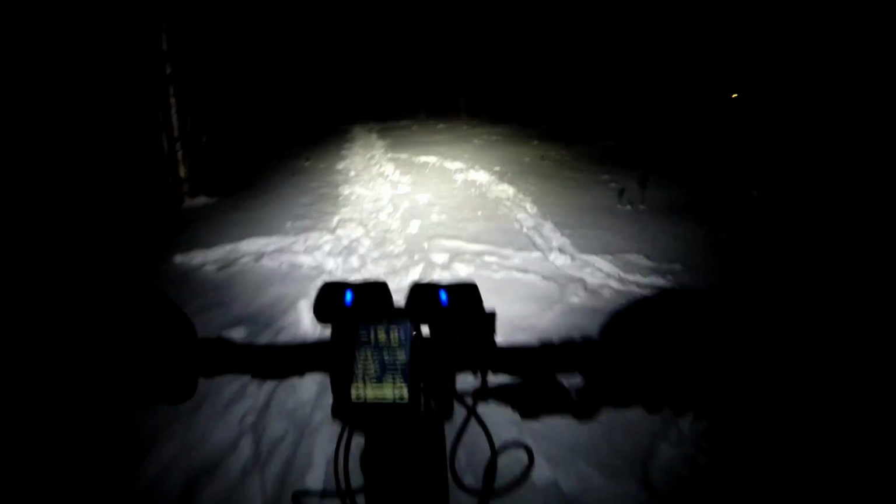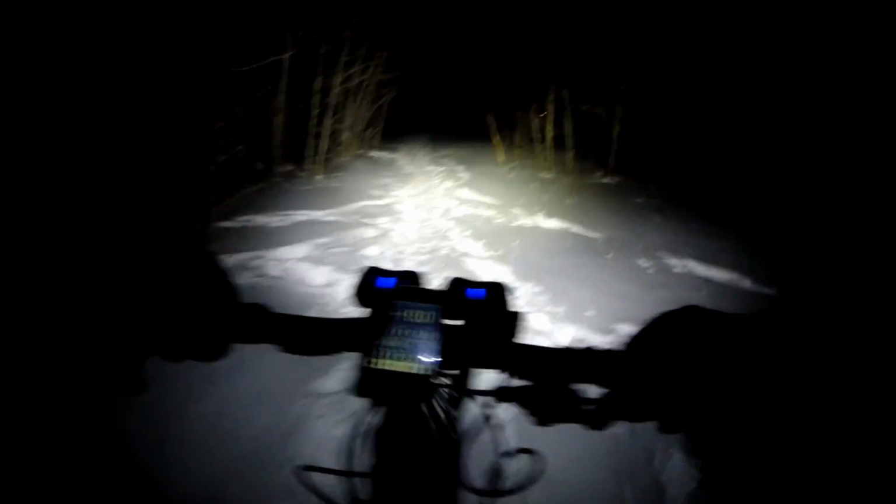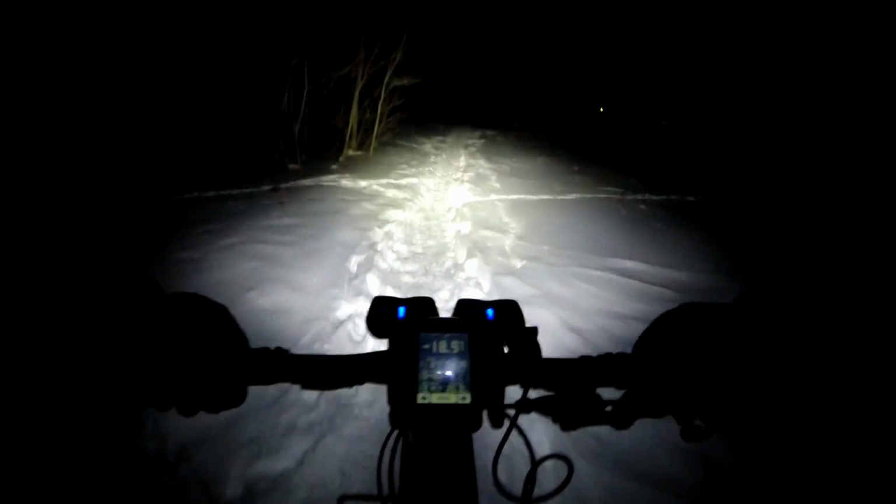And it was really windy a couple of days ago, so this section is exposed. So this was wind-blown snow that the trail's been slowly packed down. Still not great. This is an open field too, so it was badly wind-blown. You can tell by just how bumpy the trail still is here.